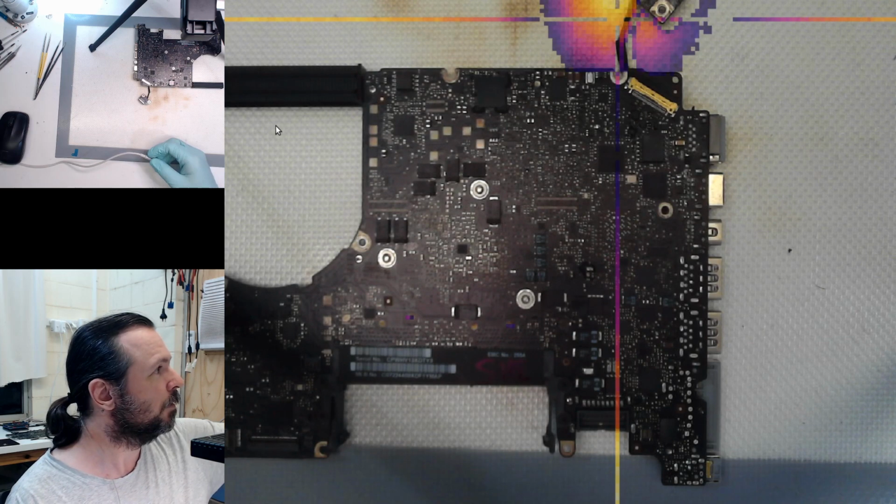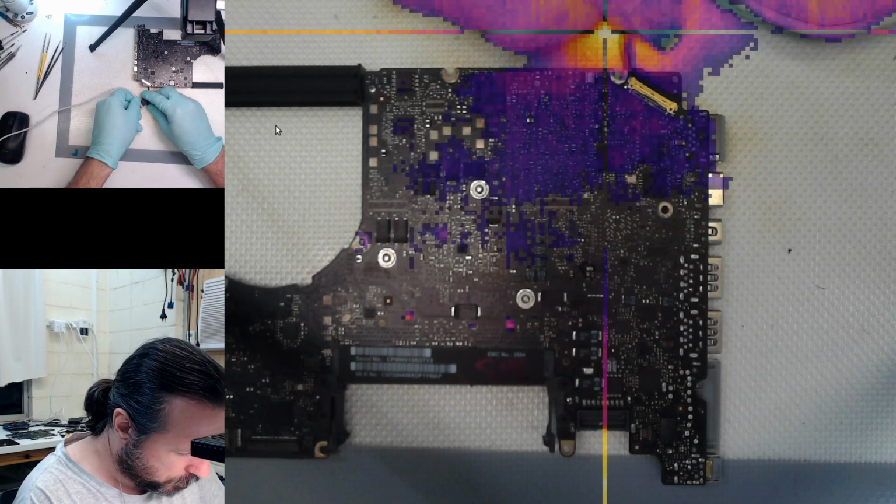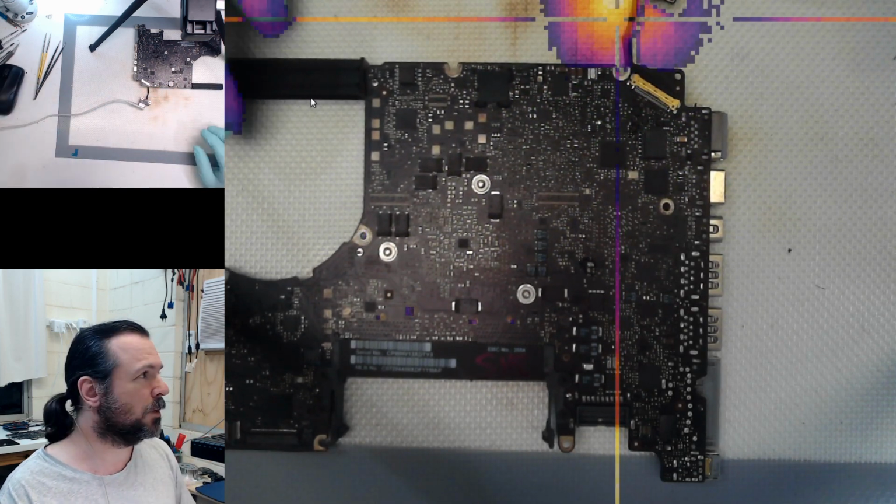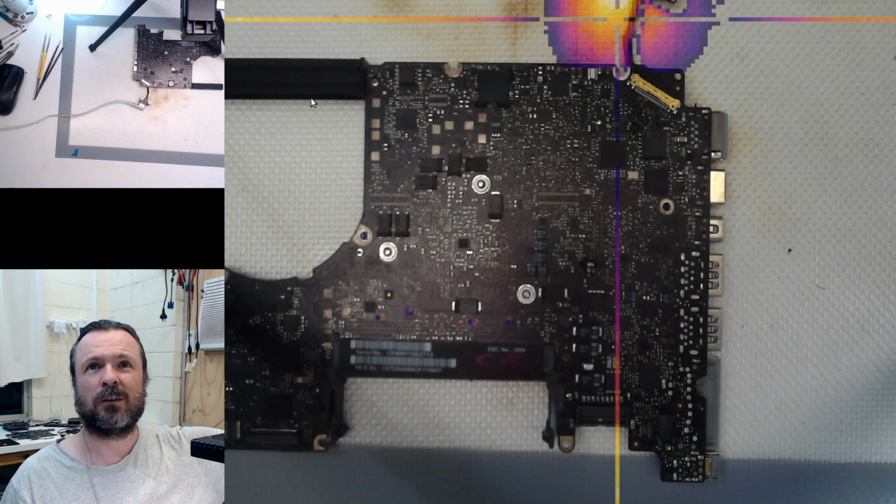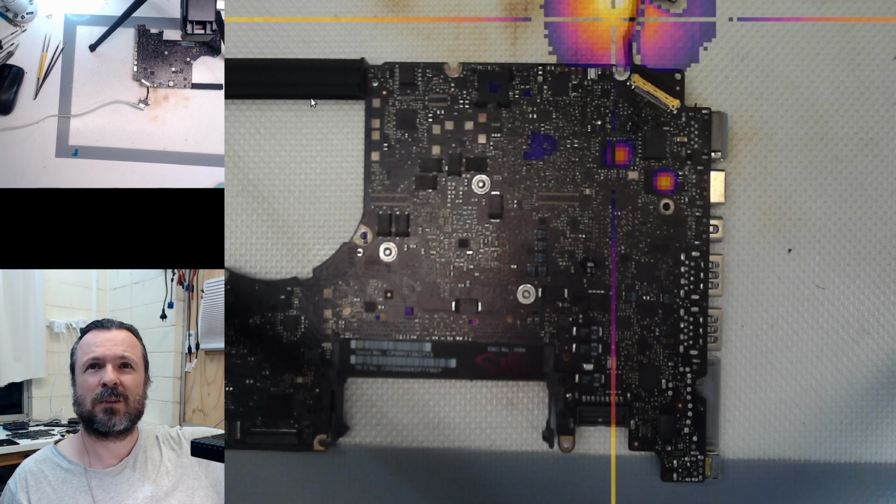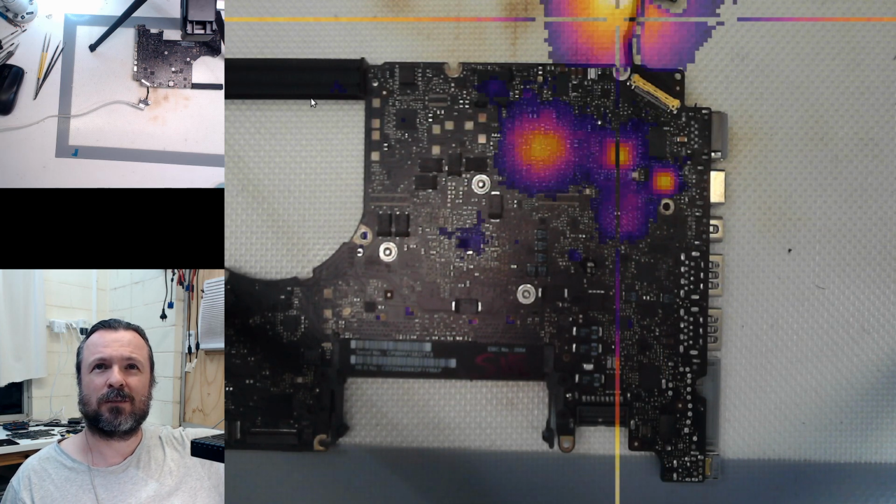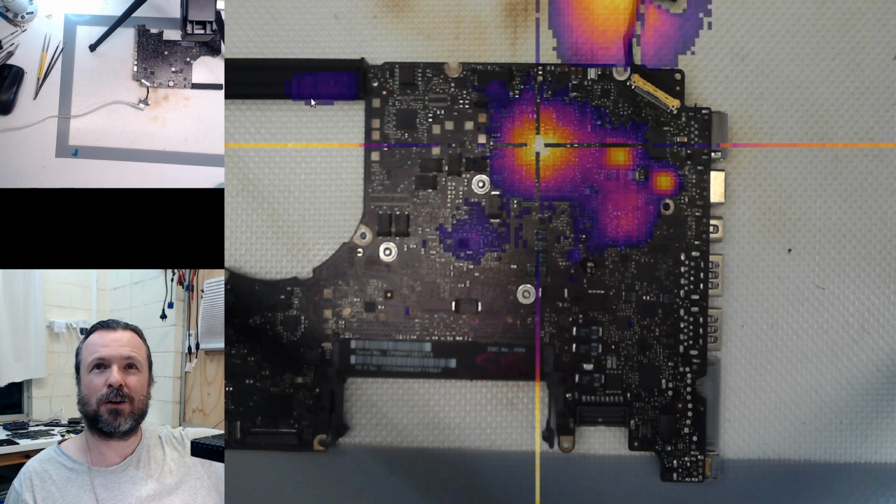I'll just turn it off up there first. Okay, on. This may or may not be spectacular. Here we go. Great. Short's not showing up, everything else is going, so 5 ohms is obviously not enough to make it upset.